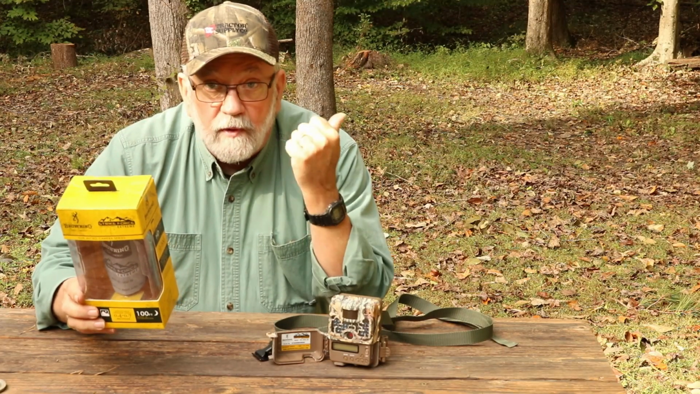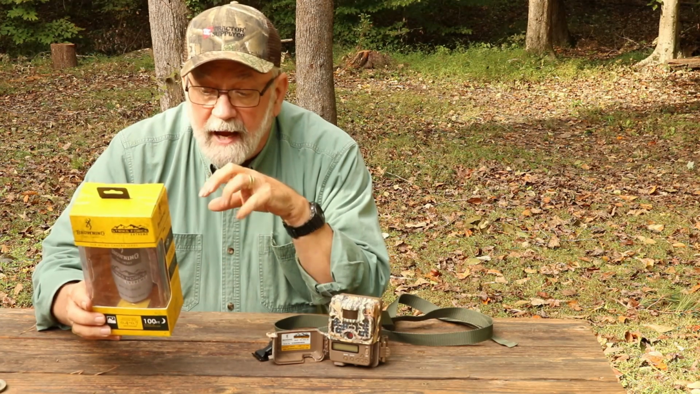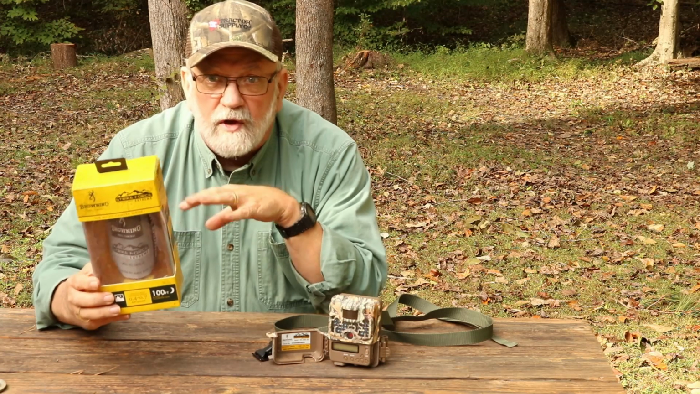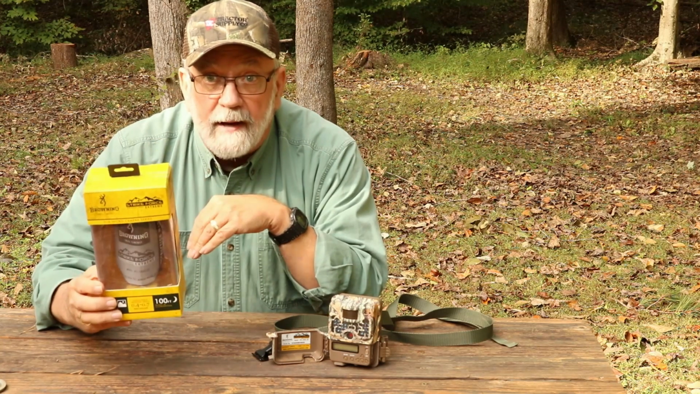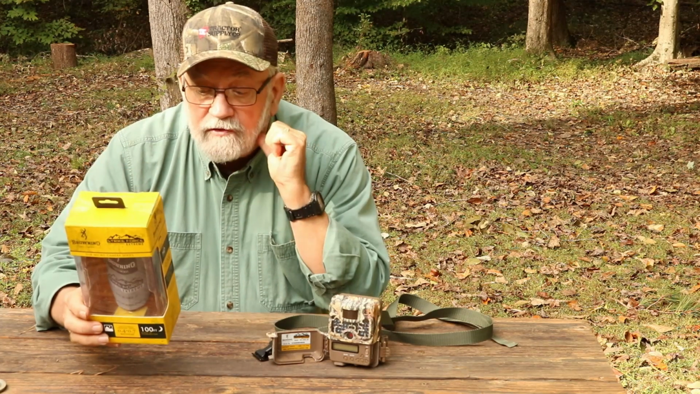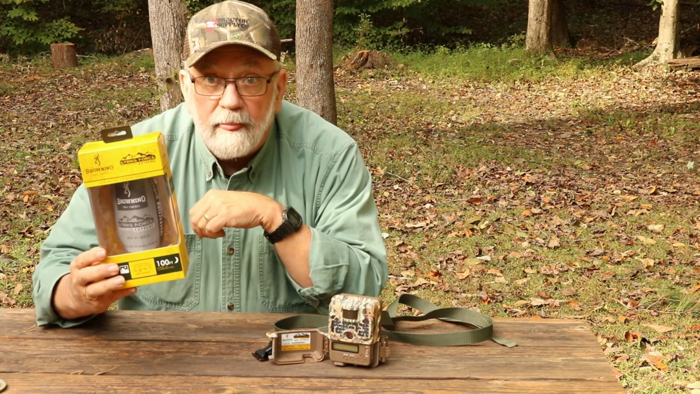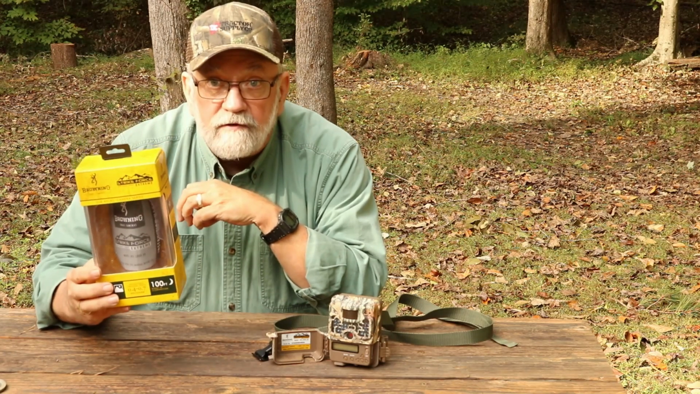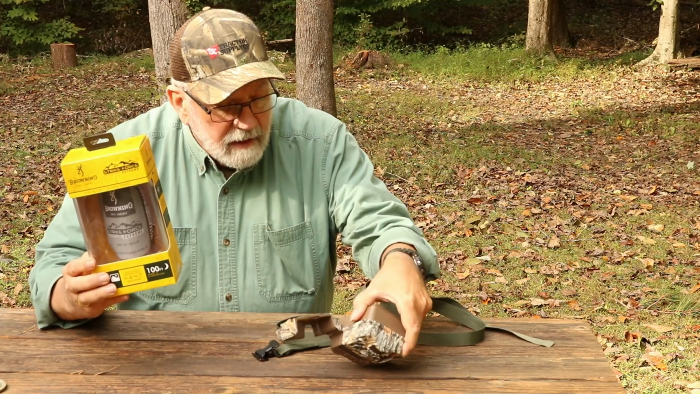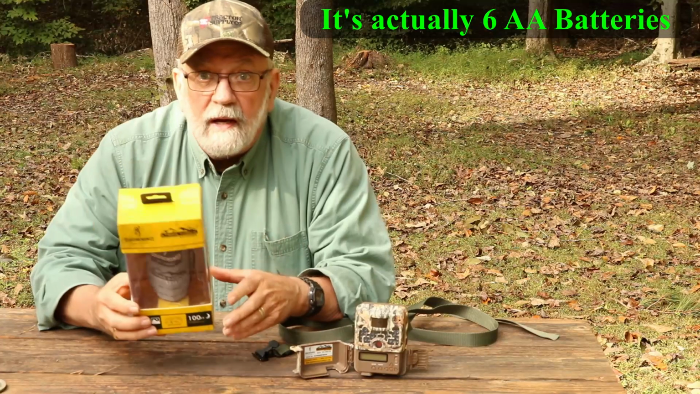Fully adjustable trigger speed, a no noise image capture, which means that it doesn't click or go through the regular camera noise when it snaps a still picture. It's got a 12 volt external power port, what generally runs on AA batteries. I think there's 2 or 3 of them in there. I'd have to check, but it's really not all that important, 2 or 3.